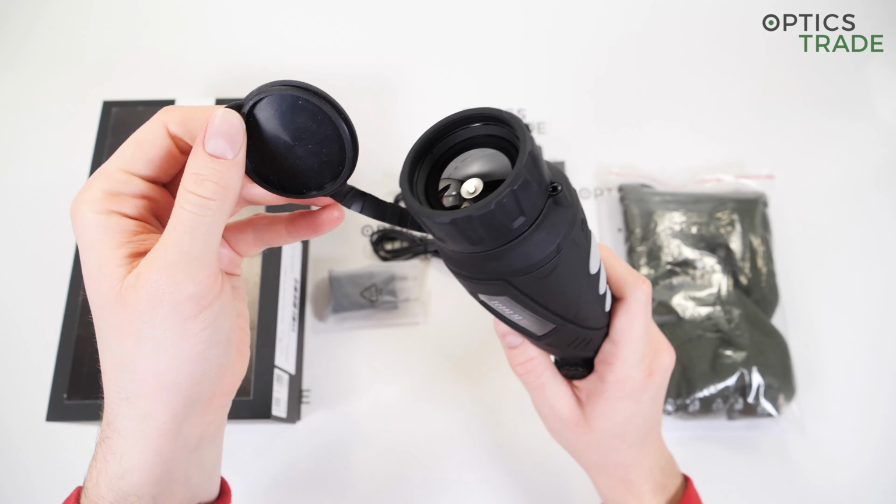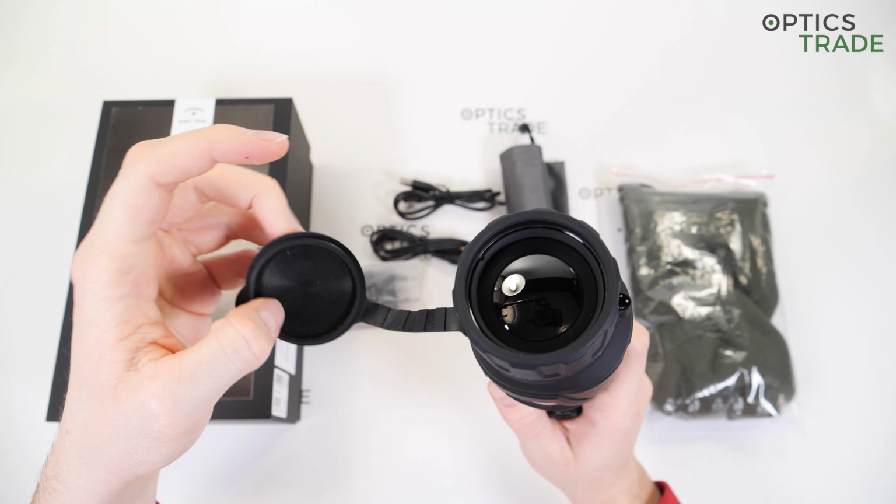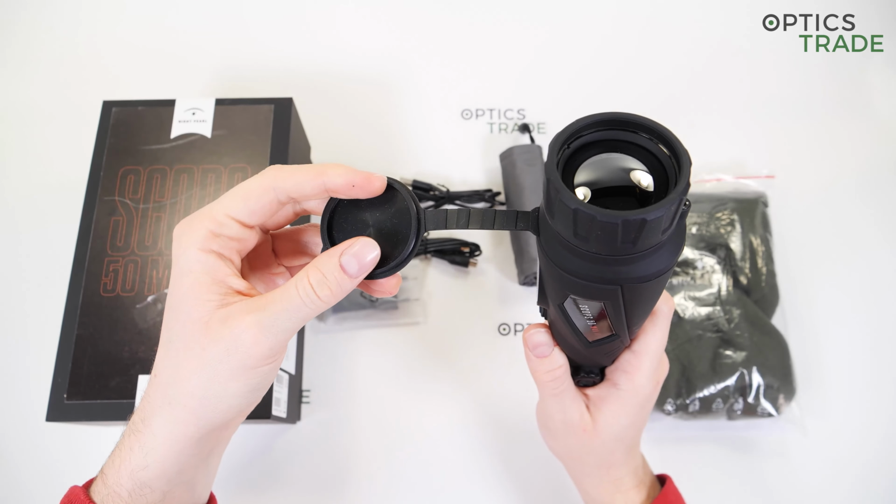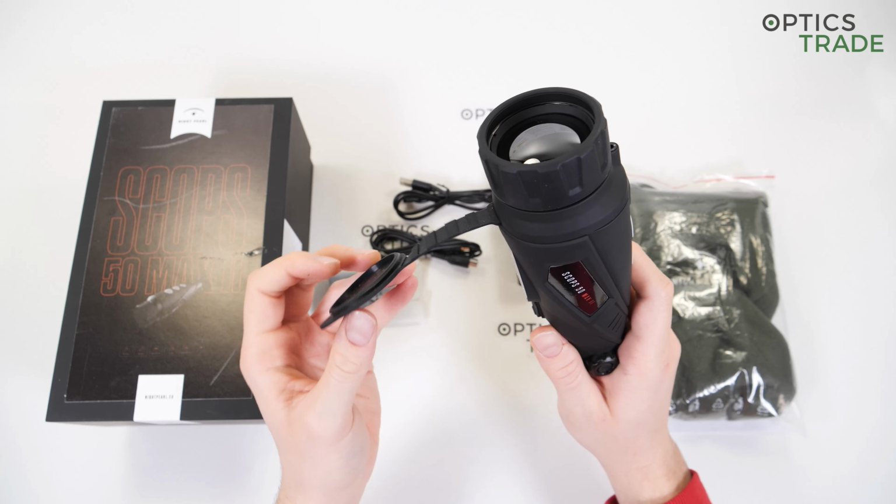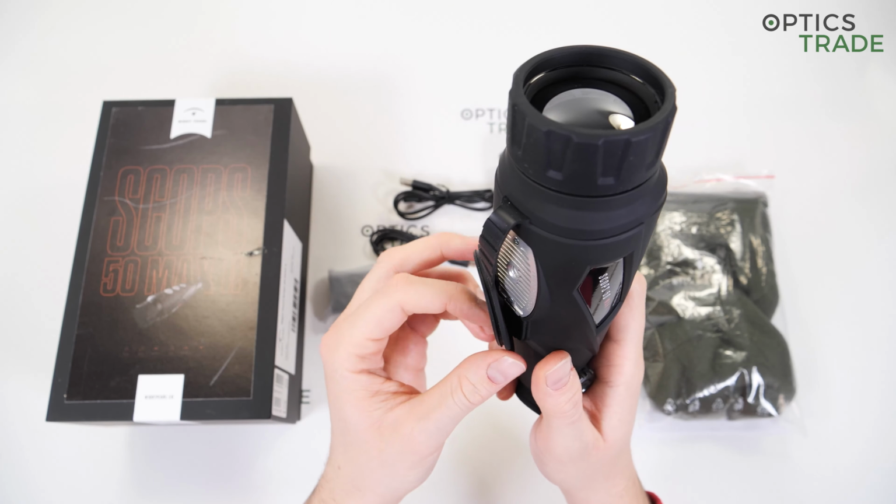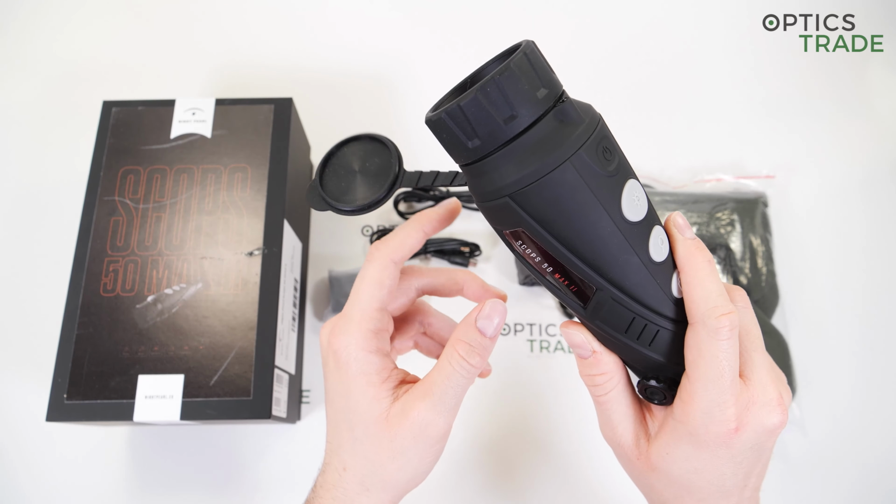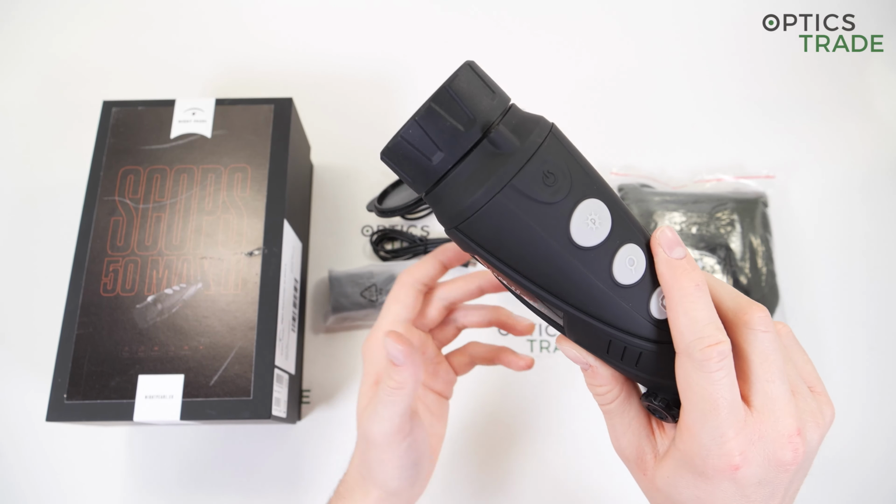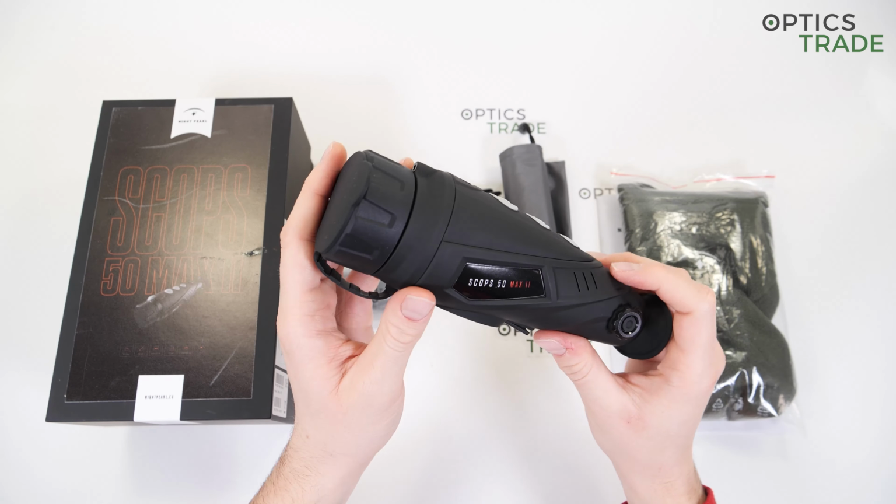Then we have the rubber objective lens cover, which is connected to the device with a rubber band. This is great since you don't have to worry about losing it anywhere, but the negative side is that you can attach it anywhere on the body of the device, so it just swings around during use, which you have to get used to because it's a little bit annoying in the beginning.